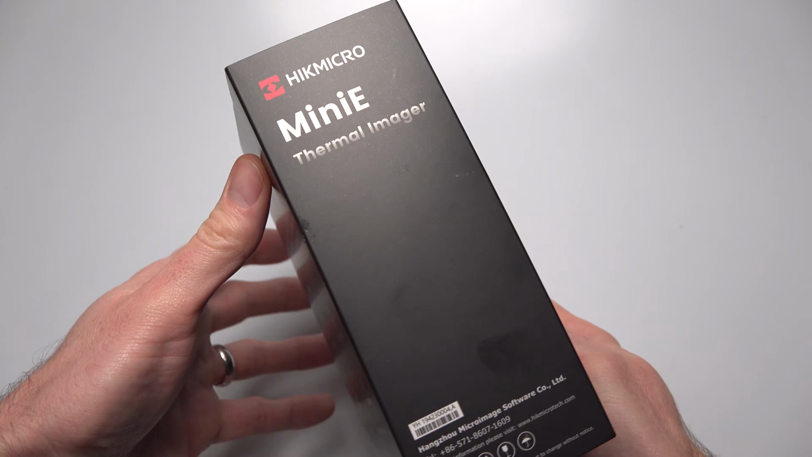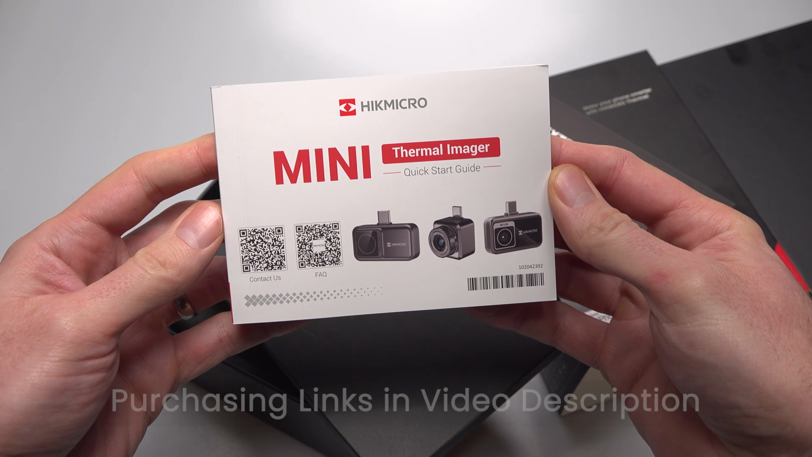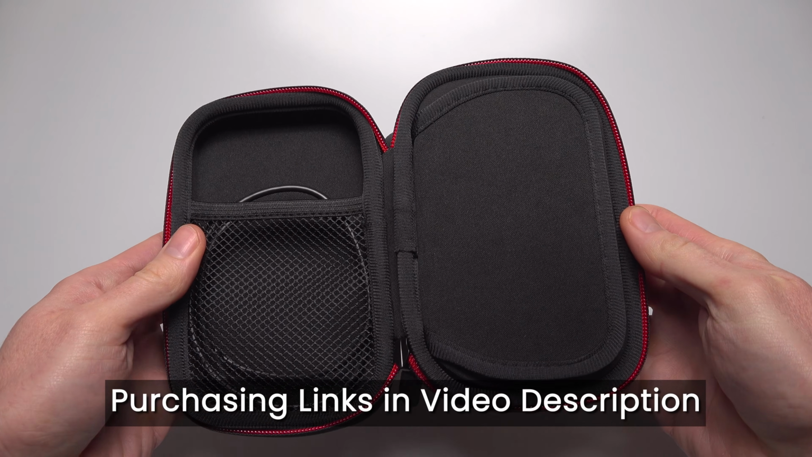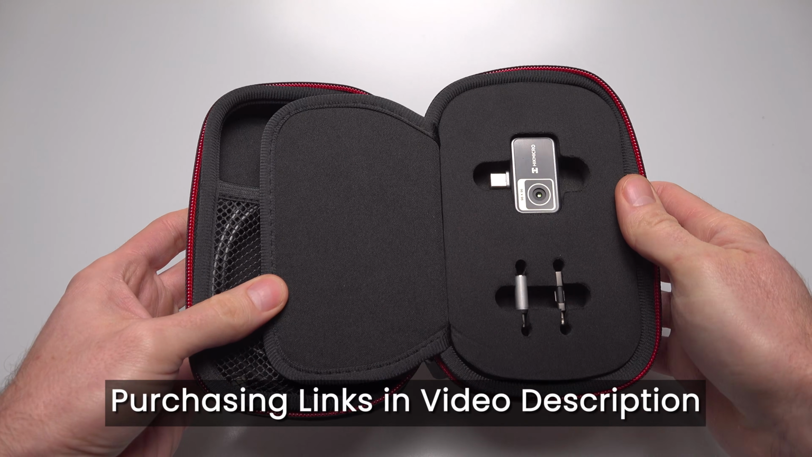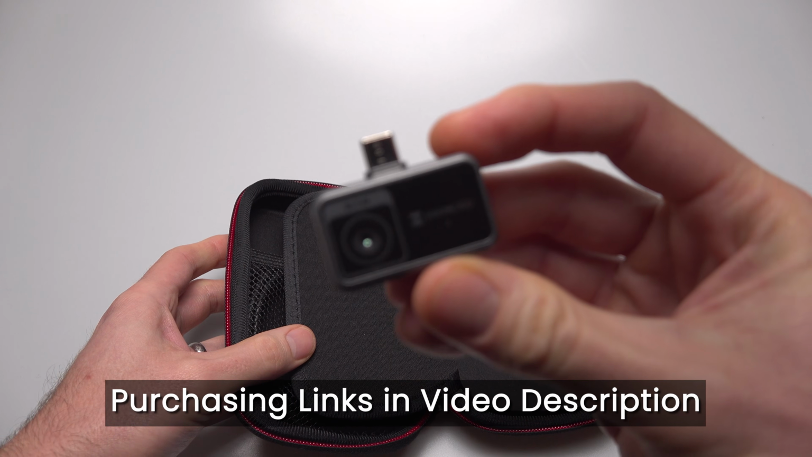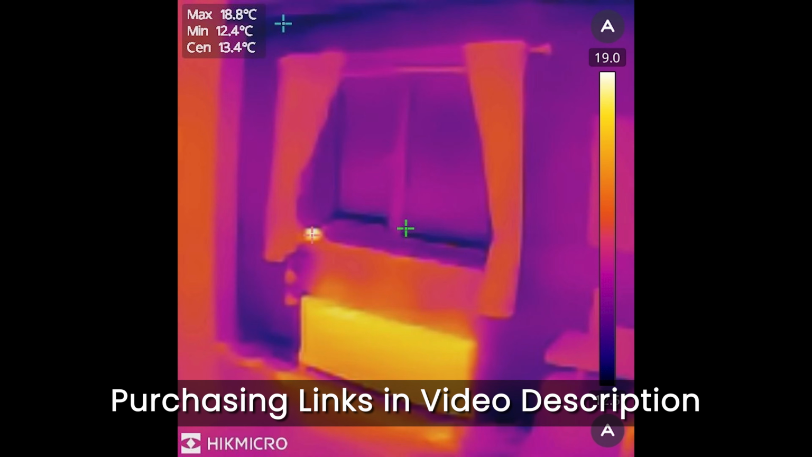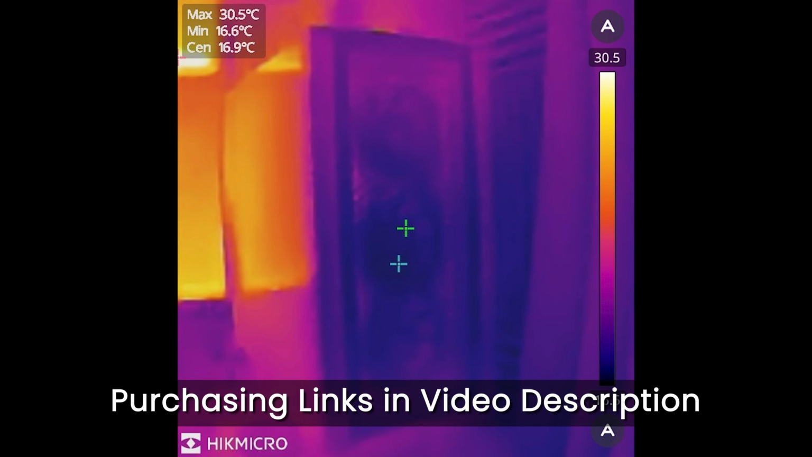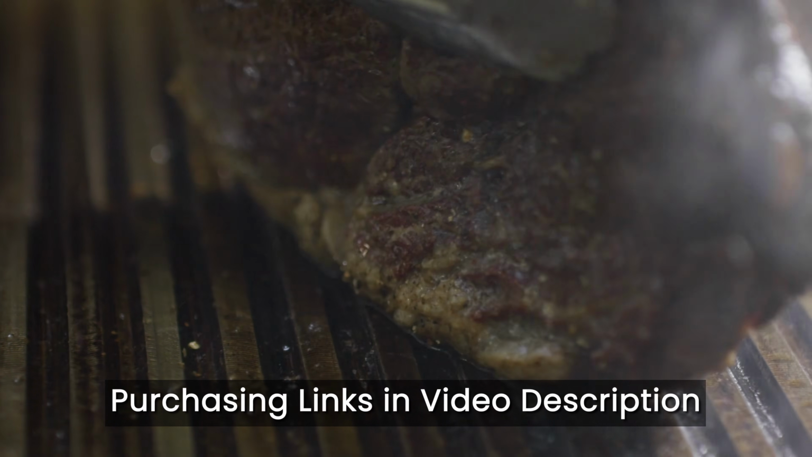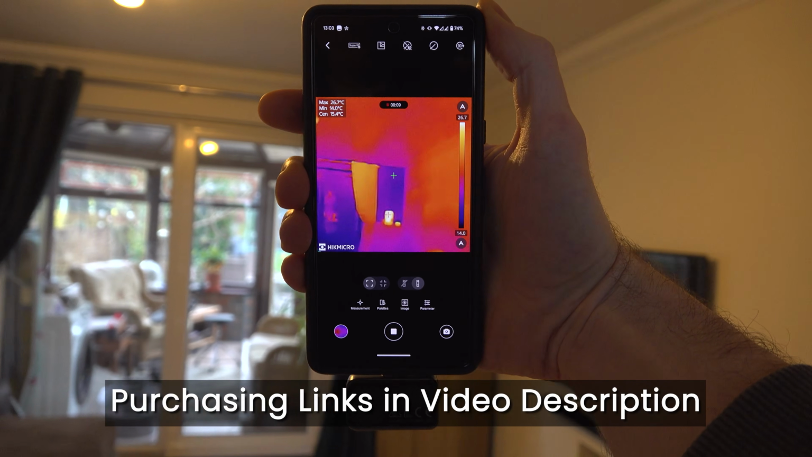So, is the HIC Micro Mini E thermal imager worth it? I think so. It's small, lightweight and easy to use, saving images directly to your phone without the hassle of memory cards or extra cables. While it lacks some of the fancy features of pricier cameras, it's perfect for identifying heat leaks, improving your home's thermal efficiency and even finding warm spots for other uses like checking your electronics, or if you're feeling really adventurous, cooking the perfect steak. For the price, it's a brilliant tool to have in your DIY kit.